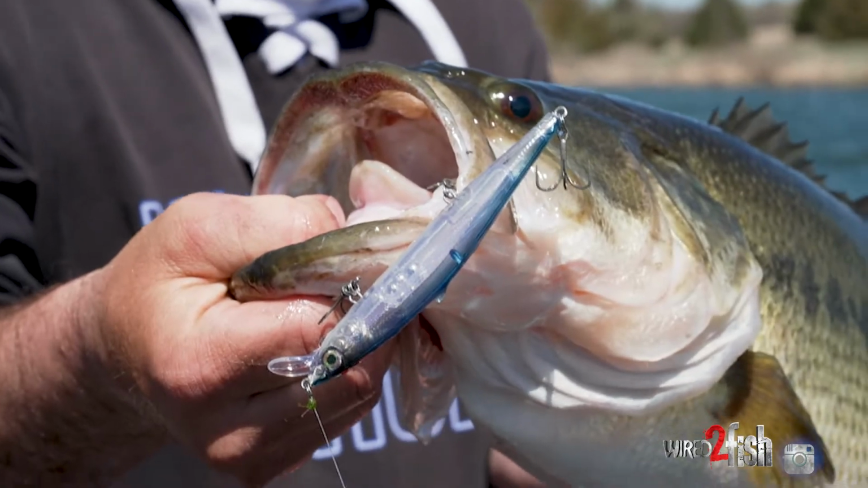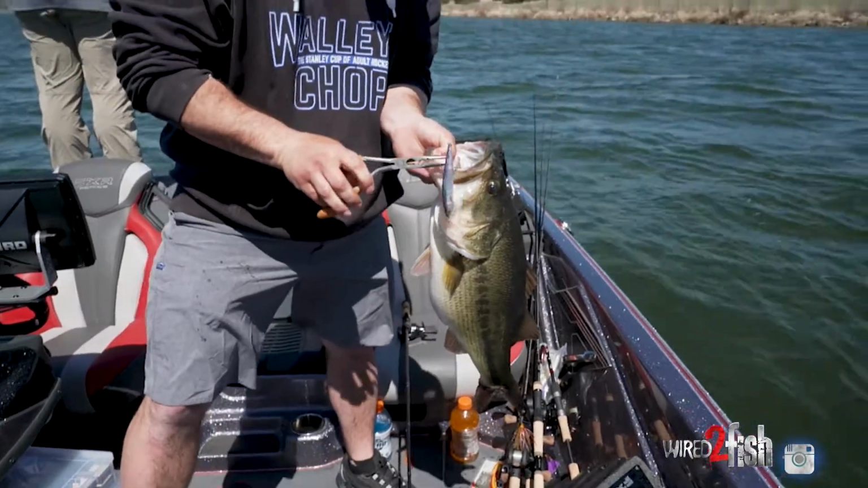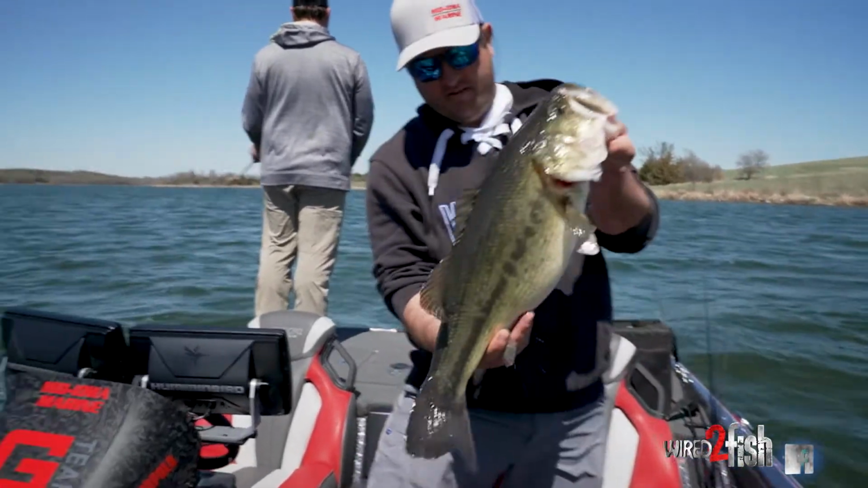We've been running the same wind-blown shallow rock and looking for one of these big pre-spawn females that have slid up, and the sun's finally getting high enough, so obviously she finally decided to come up and get warm.